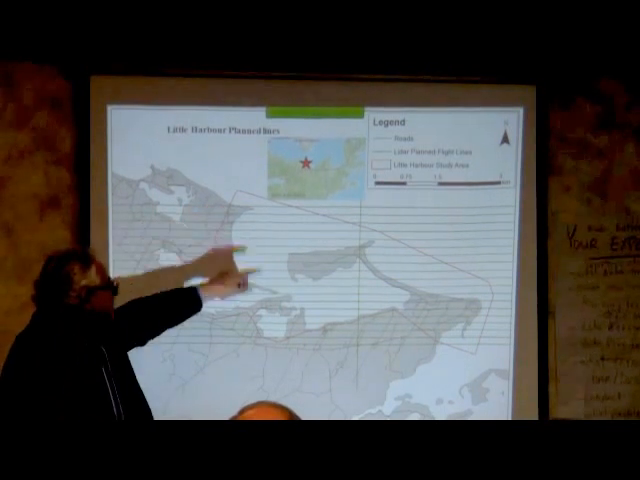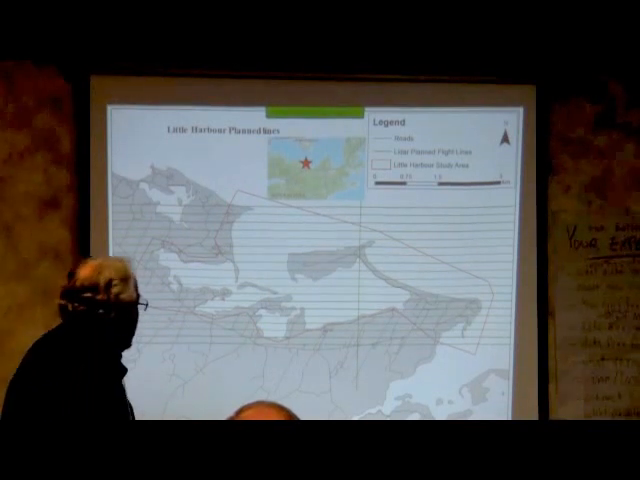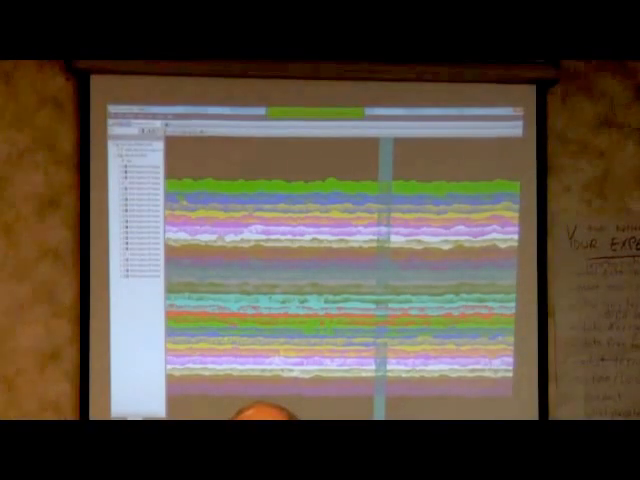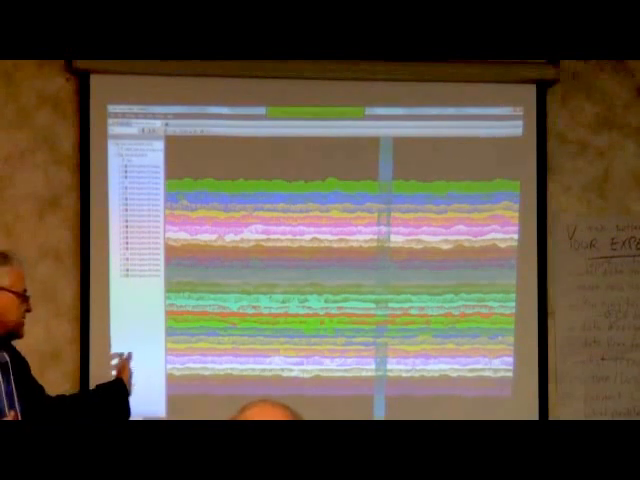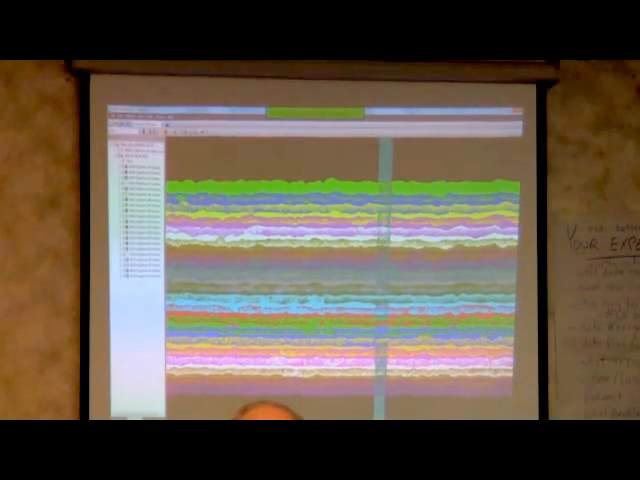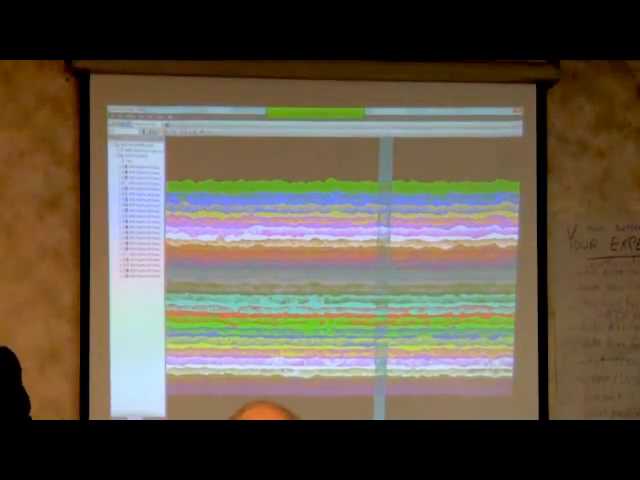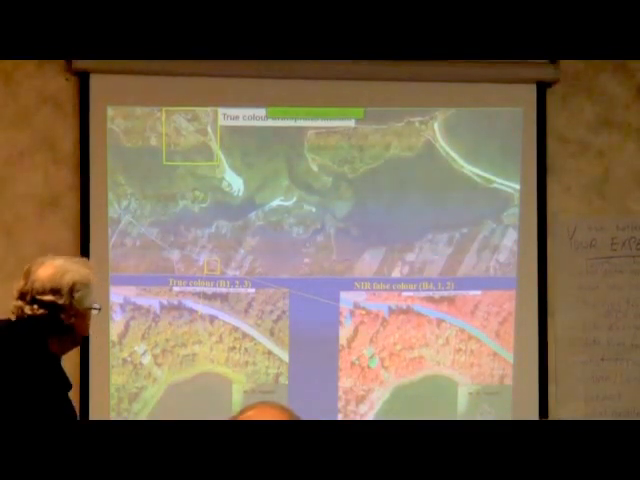Okay, let's move down the coast to a place called Little Harbor. For those of you who may know, Malmedy Beach is a provincial park right here. One of our first products we make is to look at the flight lines to make sure we don't have any gaps in the data. We fly at 30% side lap, and you can see how everything is a bit wiggly. This is essentially just the attitude of the aircraft during the survey. And we always fly one of these cross lines.